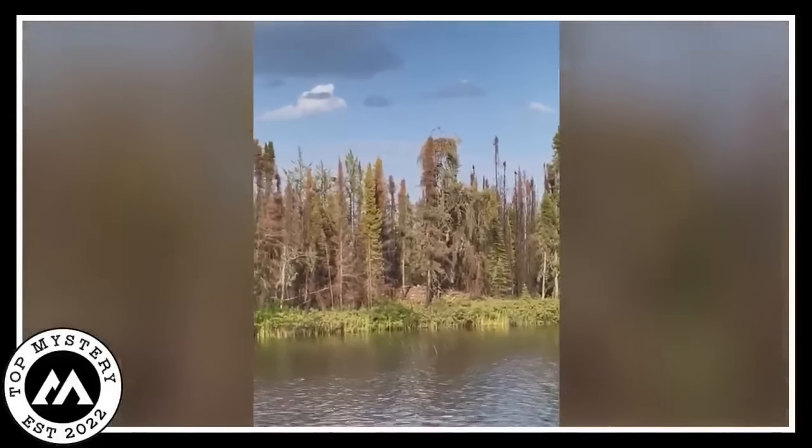Nature has no mercy. Baby lion and deer's wild encounter.